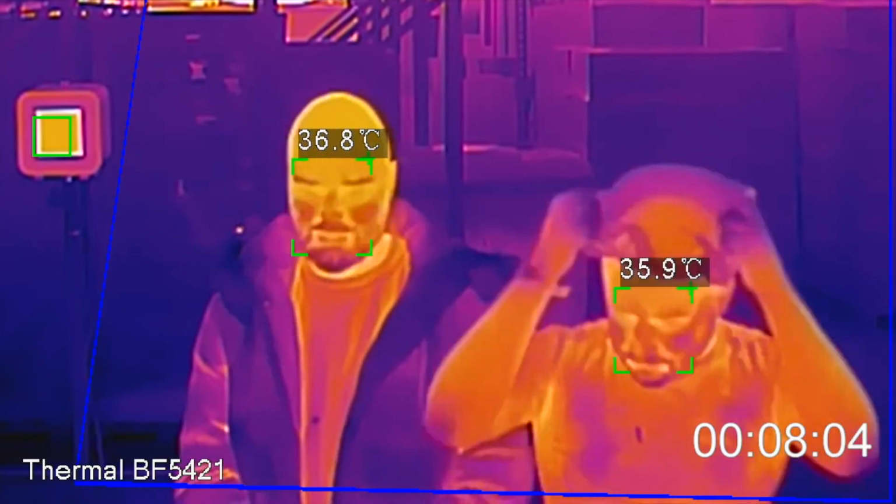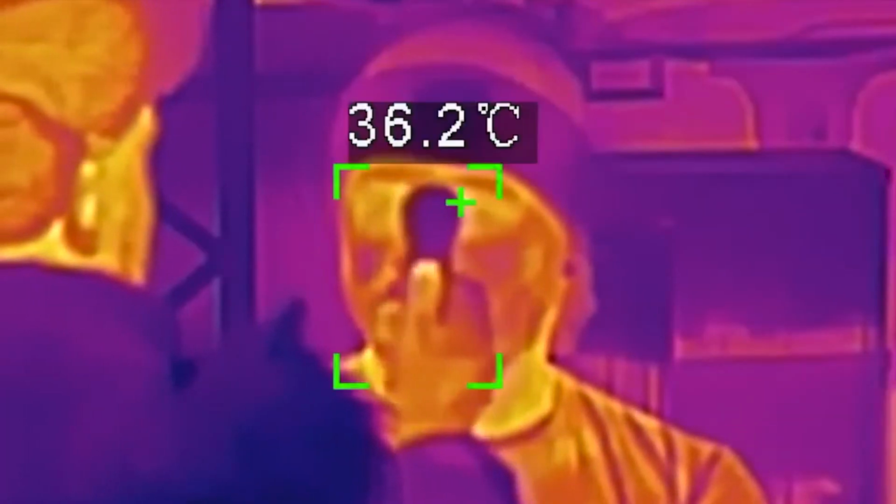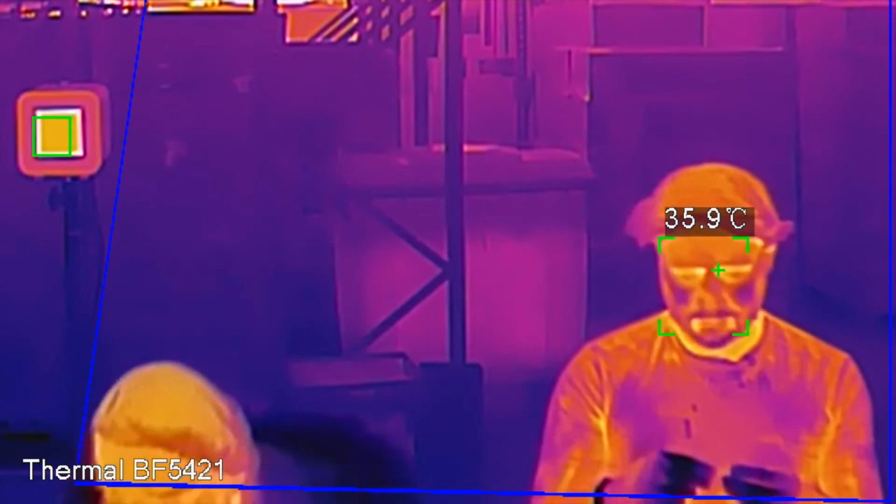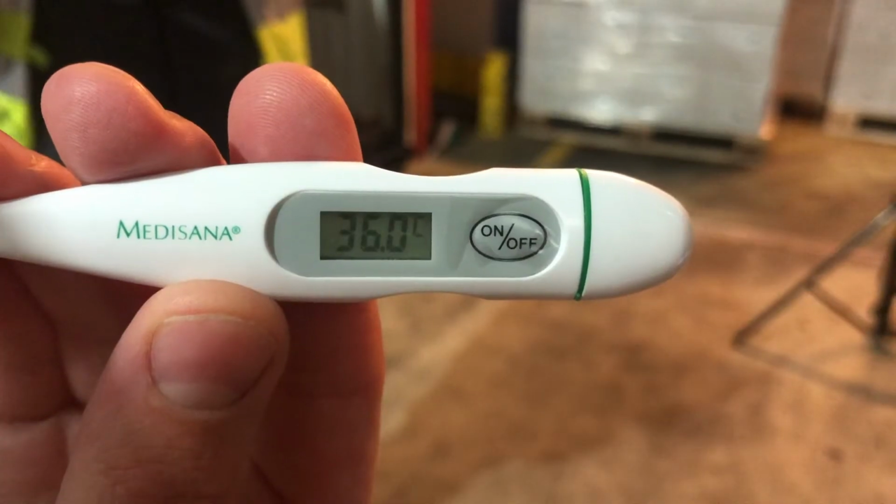And of course, we double checked that the readings were correct using an IR medical thermometer and a thermometer that you can stick under your armpit or in your anus. We chose the armpit.